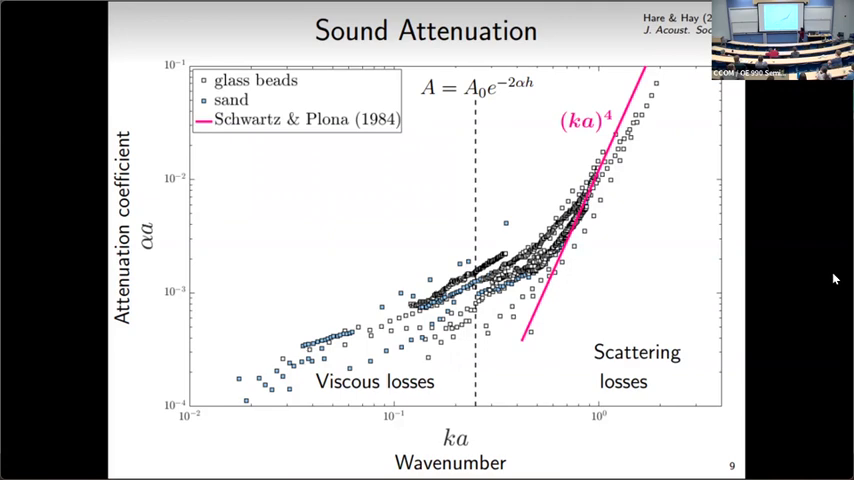And you can divide this plot into 2 sections. At the lower frequencies, the longer wavelengths, the attenuation of sound is mainly due to viscous losses. But at the high frequencies, where the wavelength of the sound is similar to the grain size, scattering becomes really important. And here I've plotted on top Schwartz and Plona's multiple scattering theory that predicts the dependence of the attenuation coefficient on k to the 4th, or frequency to the 4th. So a much different dependence than what you see down here at the longer wavelengths.